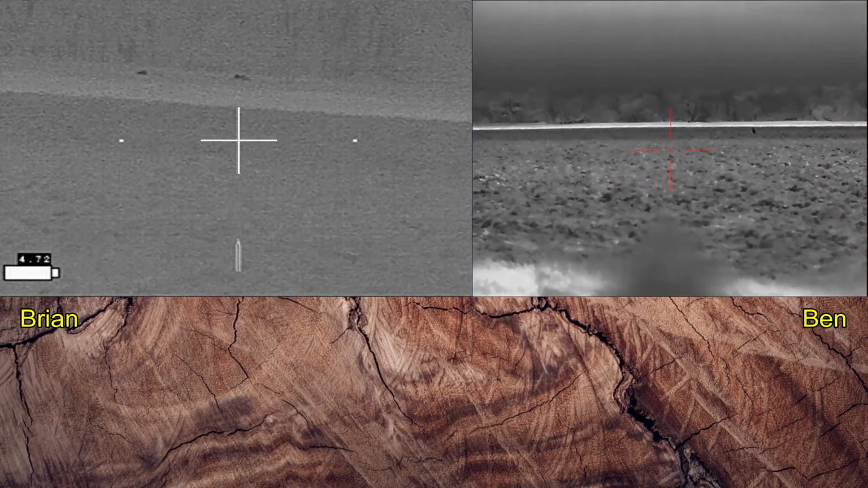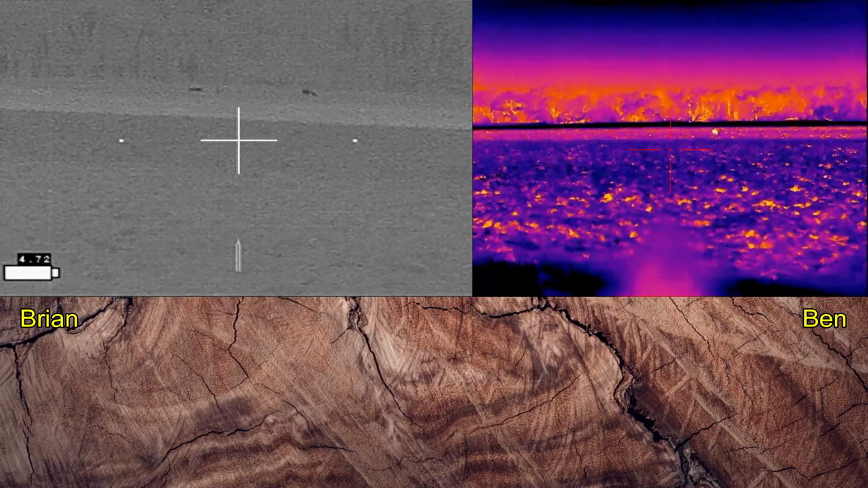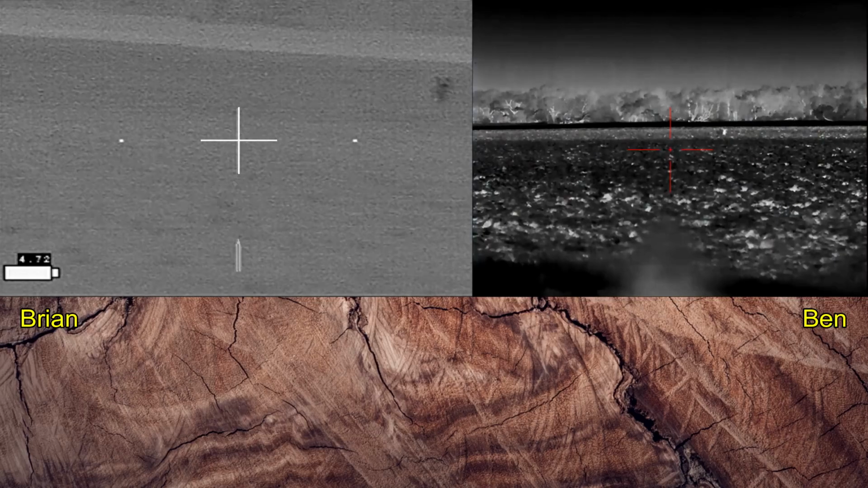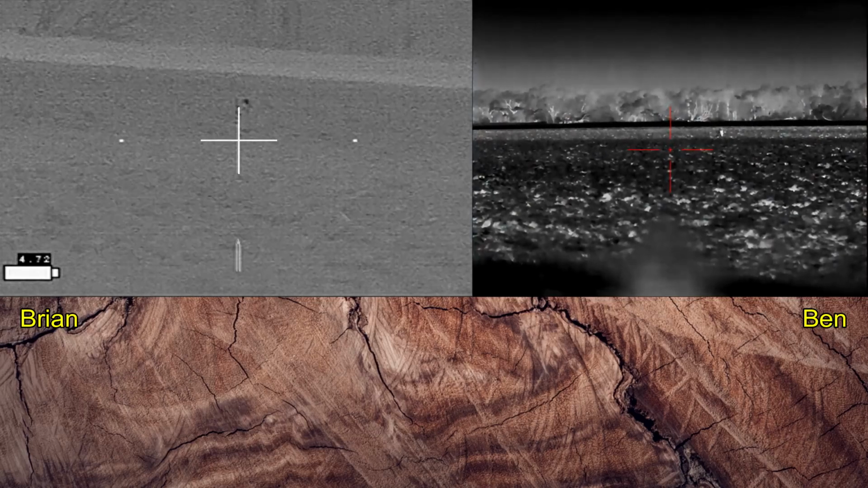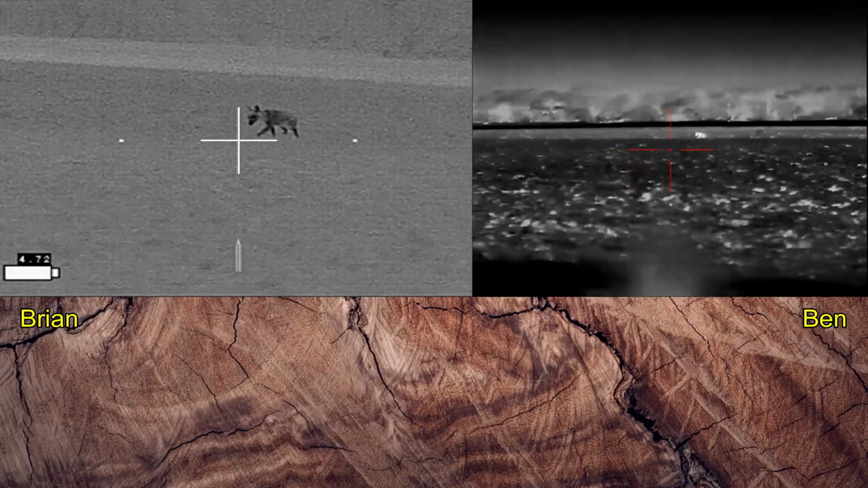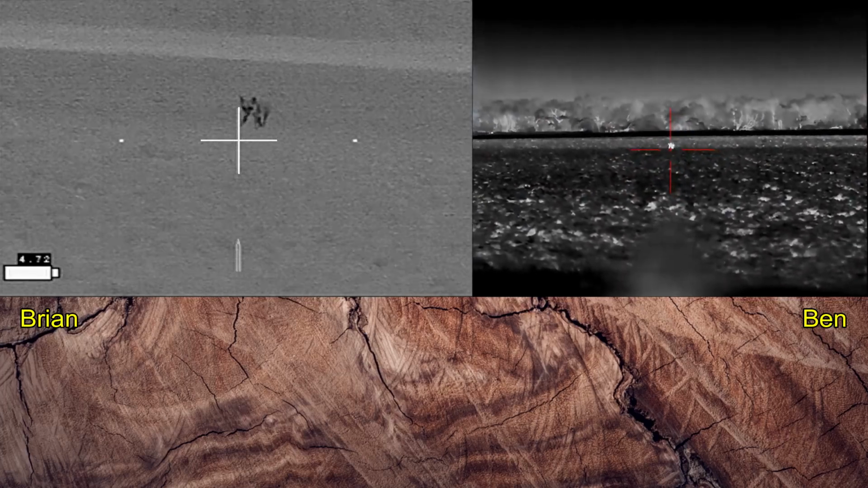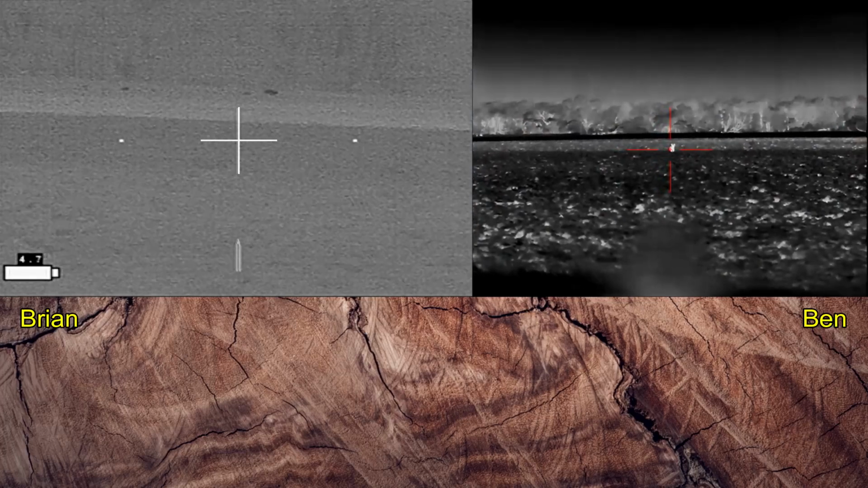I'm double checking. I don't see any heads raised. What I mean by that is, deer will raise their heads up from time to time. Hogs cannot do this in the same manner. They won't raise them nearly as high. Get good video of the coyote. And so the animals in the distance appear to be hogs. Because those are pigs in the distance.